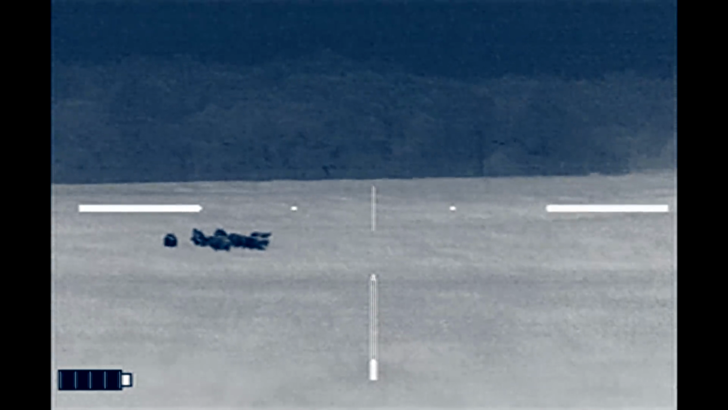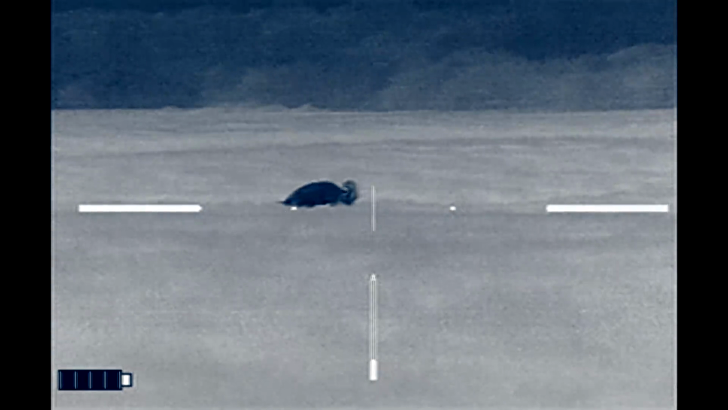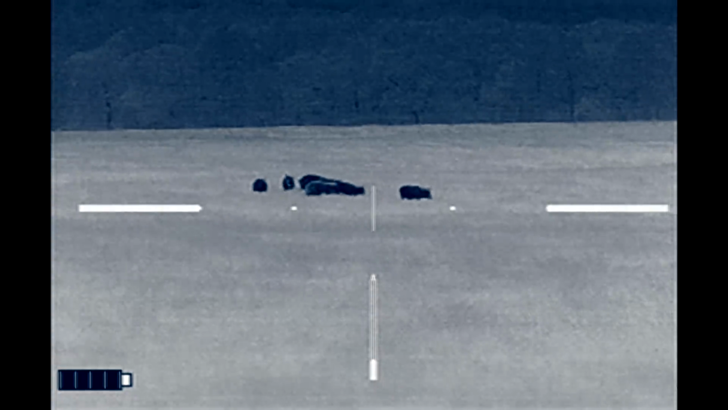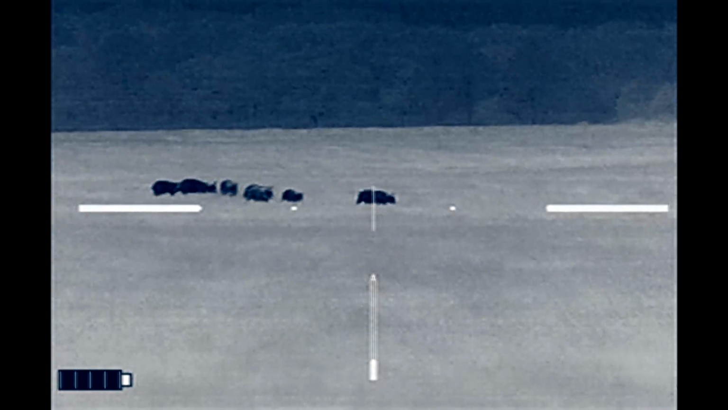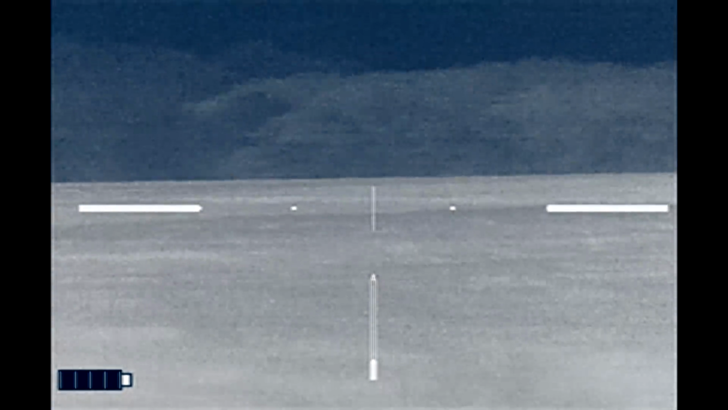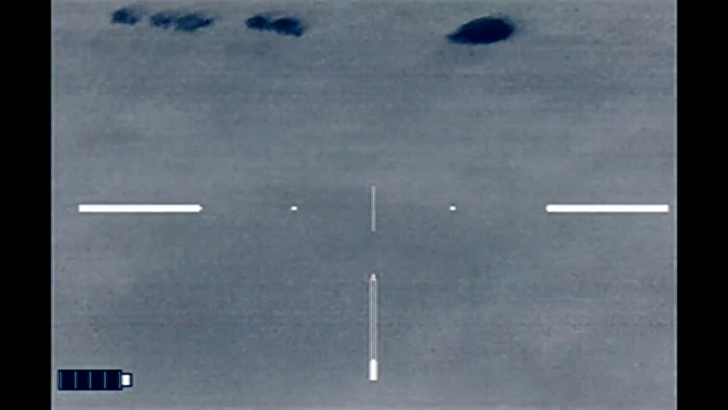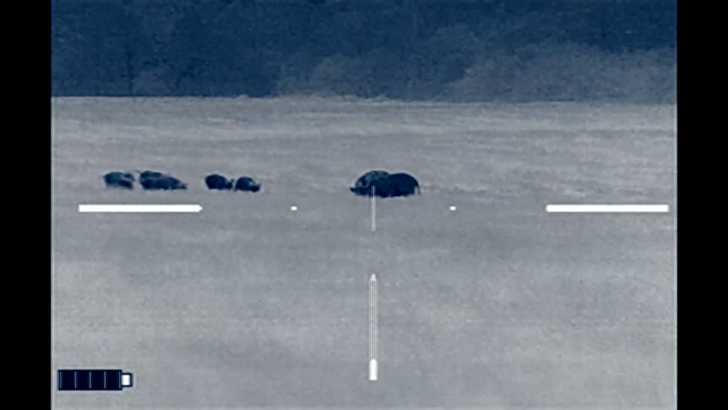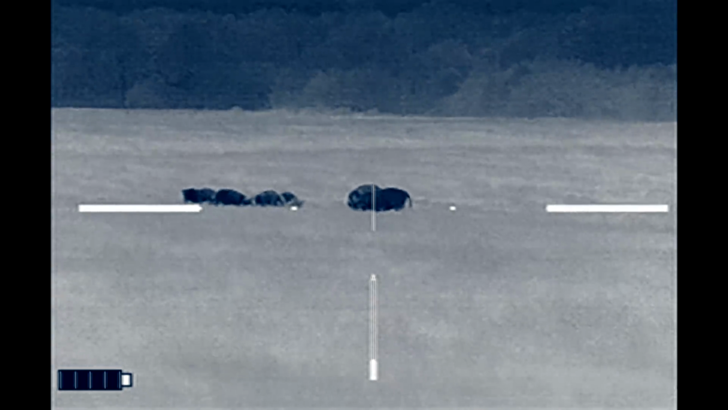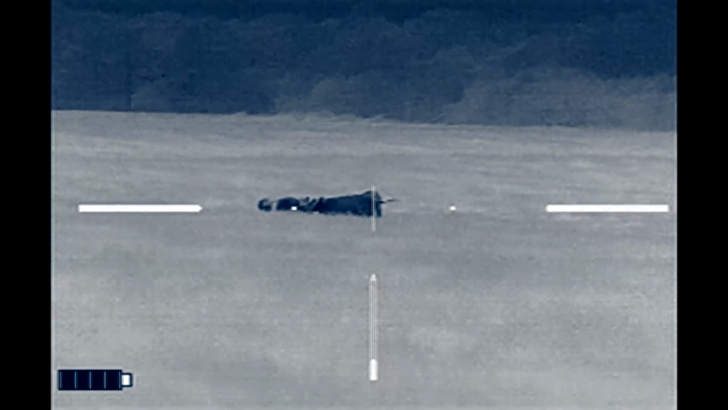Let the piglets come back. They'll group back up. But we want to take these adults out first. You ready? Hell, we might be able to get a double here. Yeah. Oh shoot, not anymore.